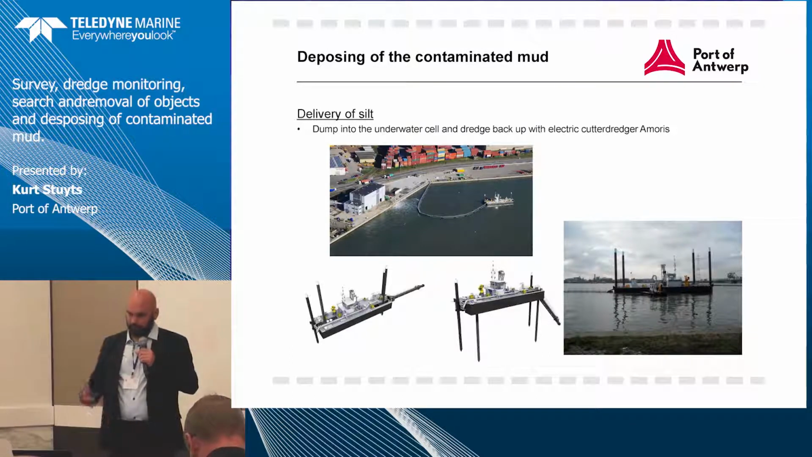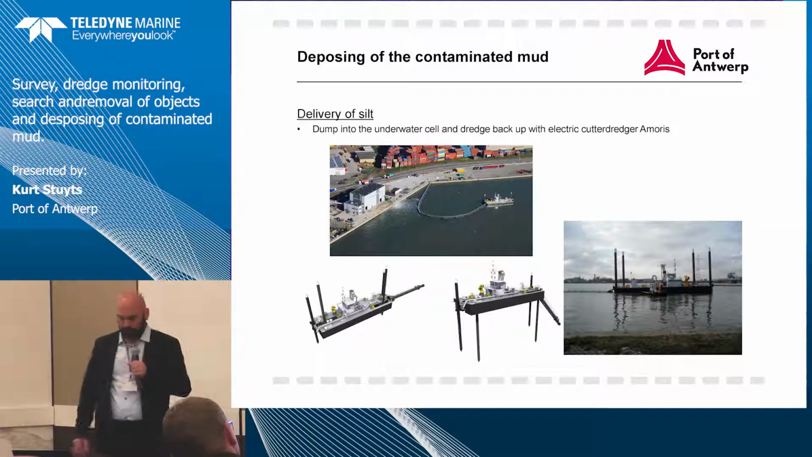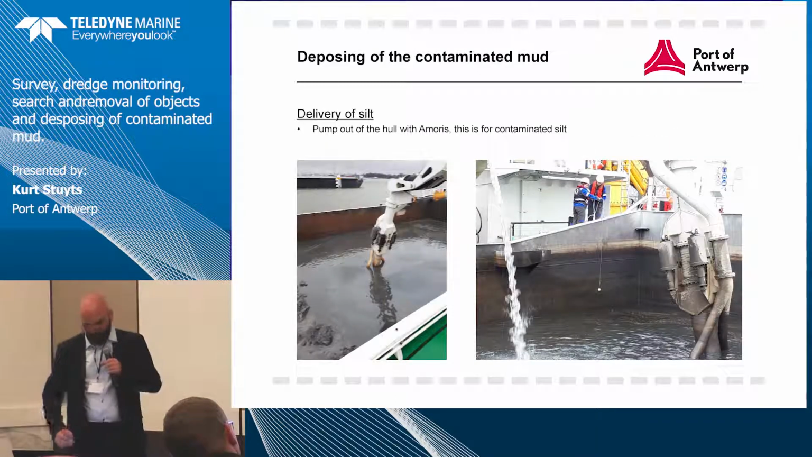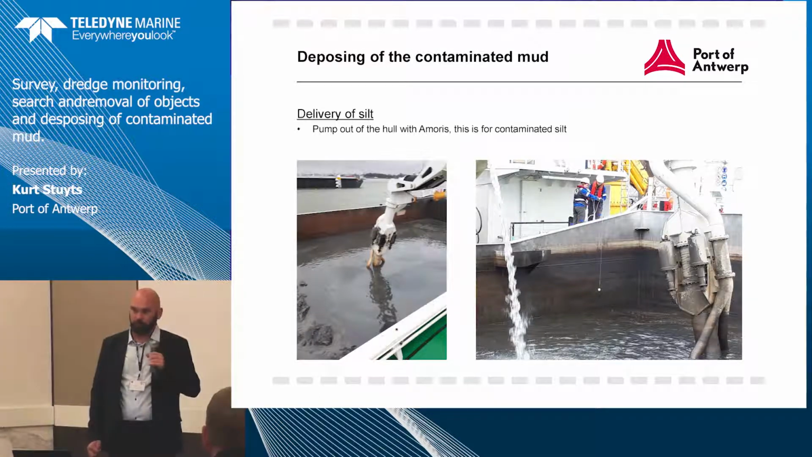It can dredge up again from, we made a depth where they can split open the barges. So when it's clean mud, they just split open and they go back. It takes a lot less time, and they dredge it back up, put water in it to filter it. So it's pretty easy. But now with the contaminated mud, they have to pump it out of the barge. That's time consuming because it takes 4 to 6 hours to clean out the barge.